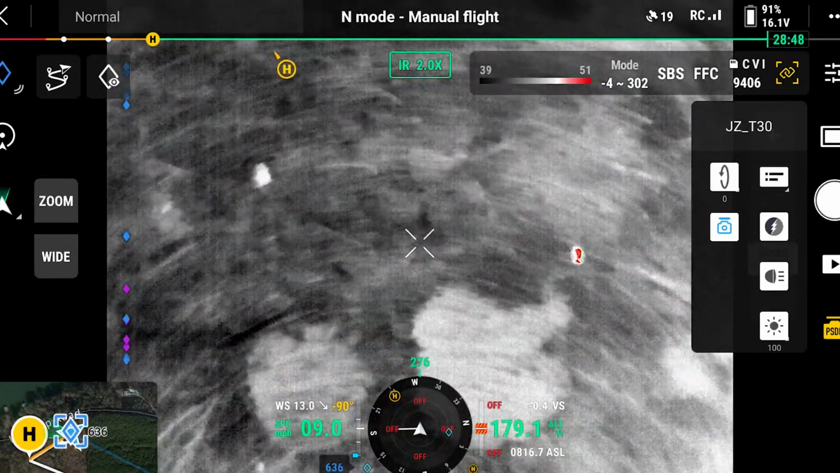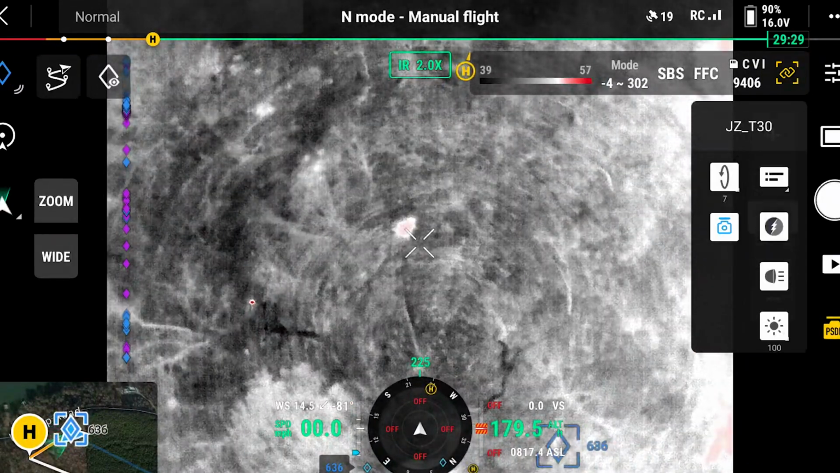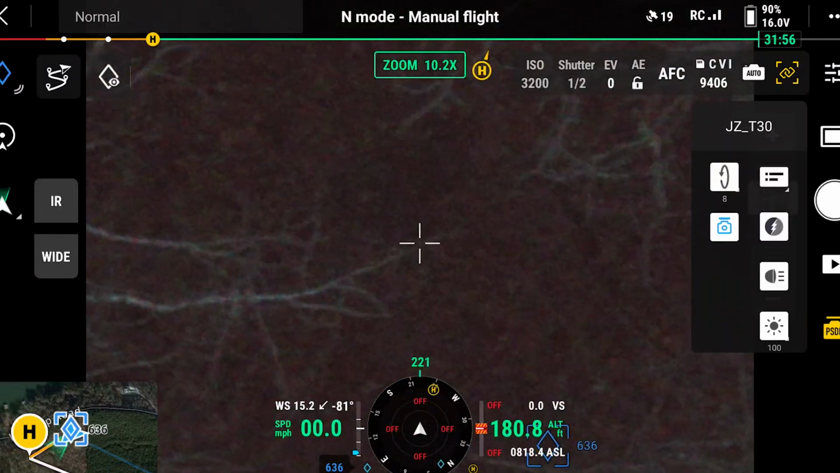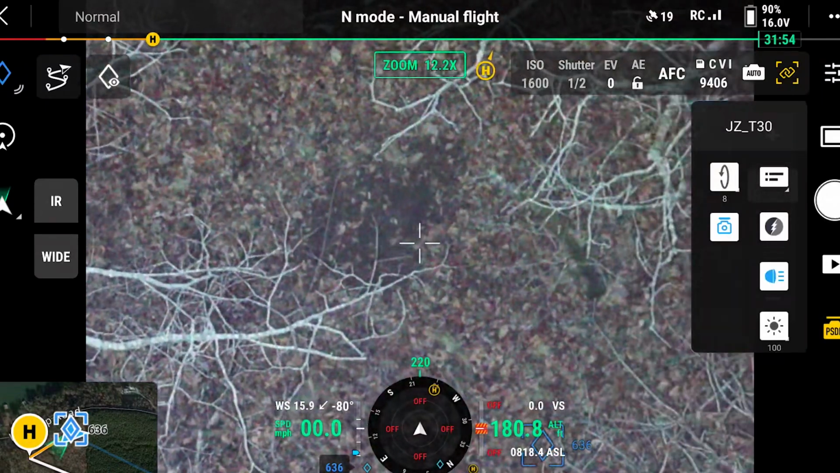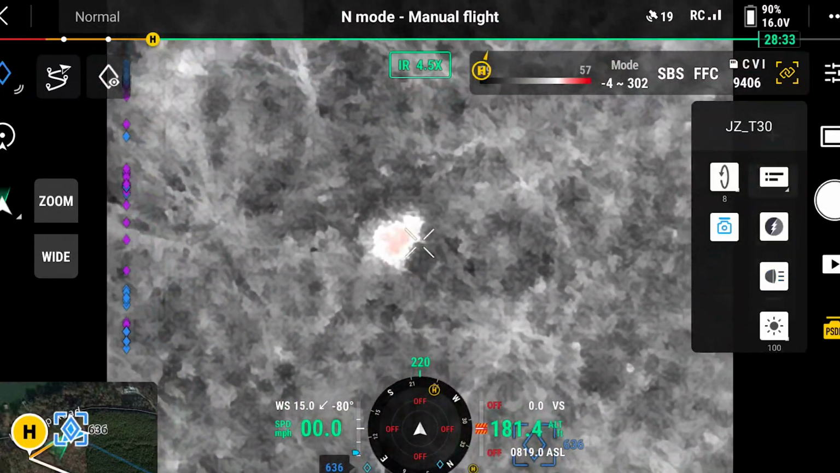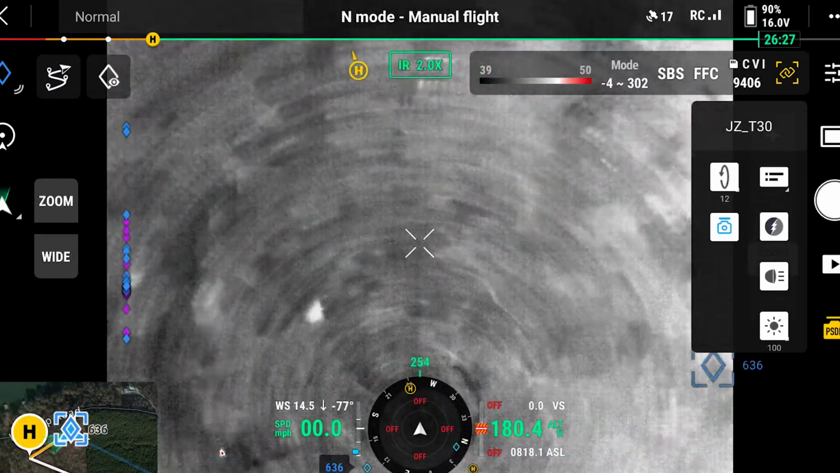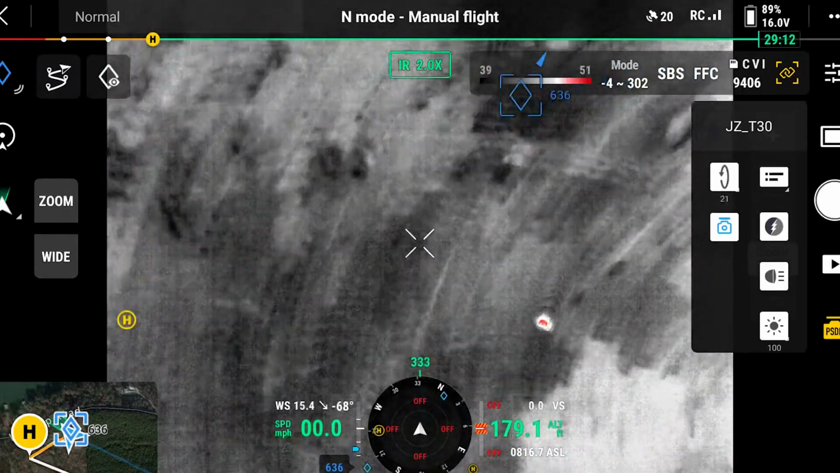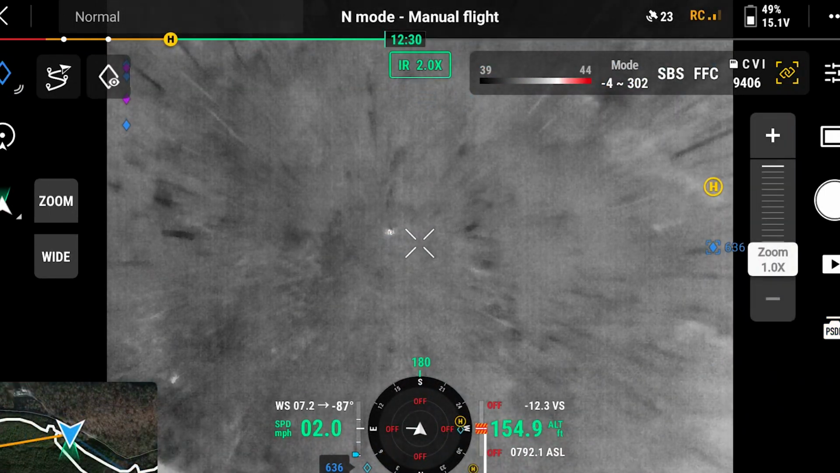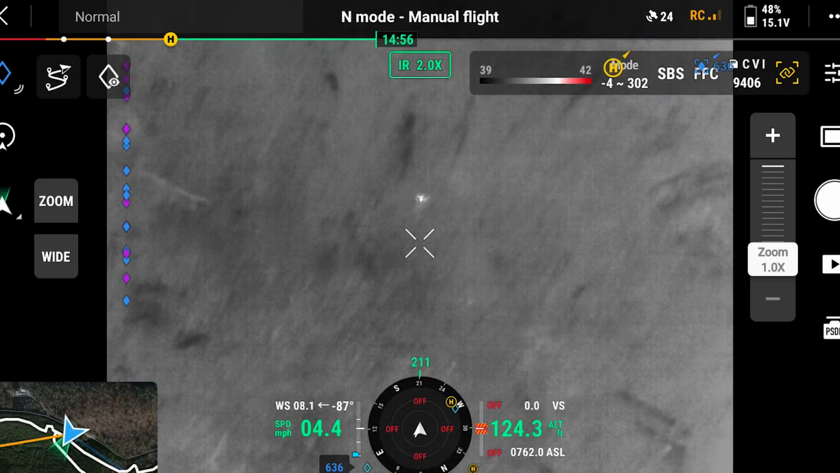Let's look at this one. I don't know what that is. Looks like water. Mud puddle. Or scrape, maybe. Yeah. That might be what I'm seeing. Laney, come on.